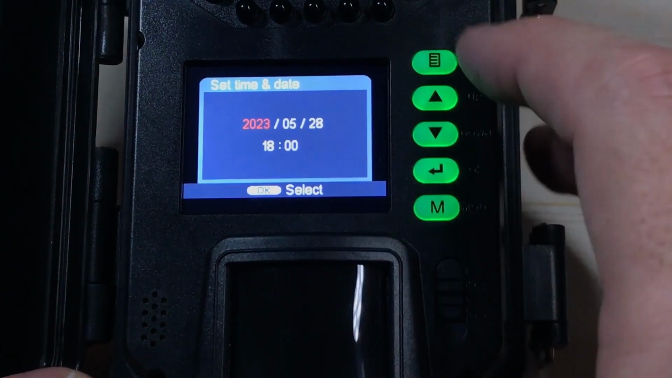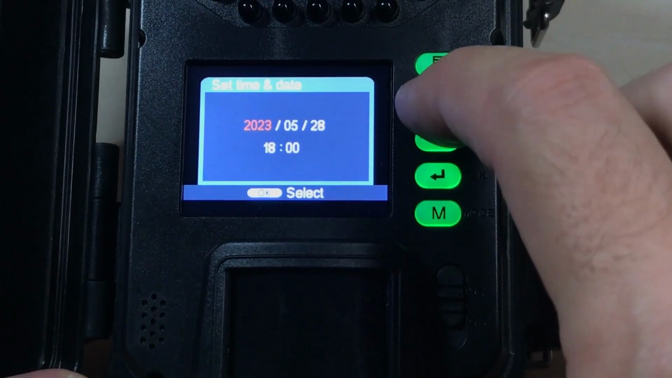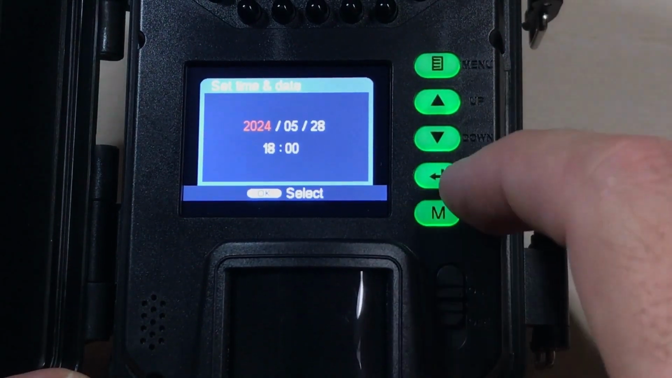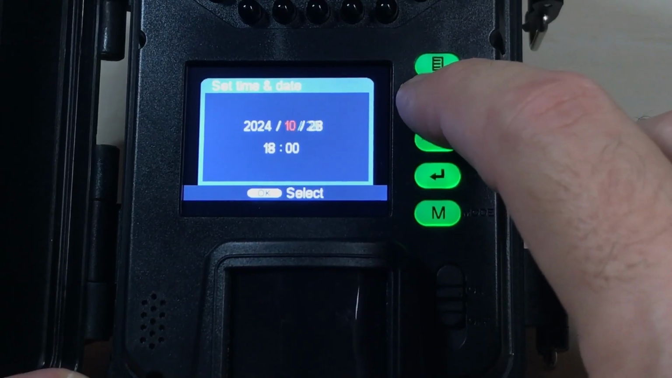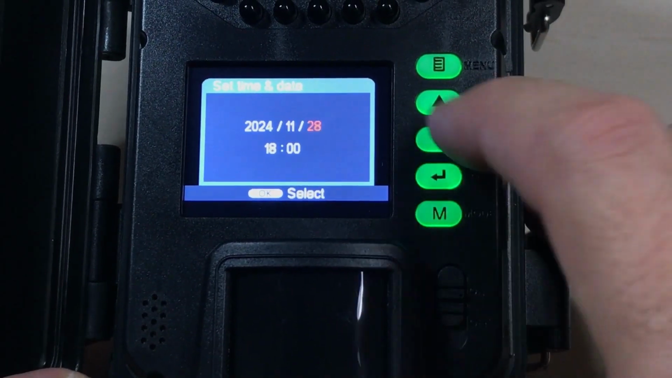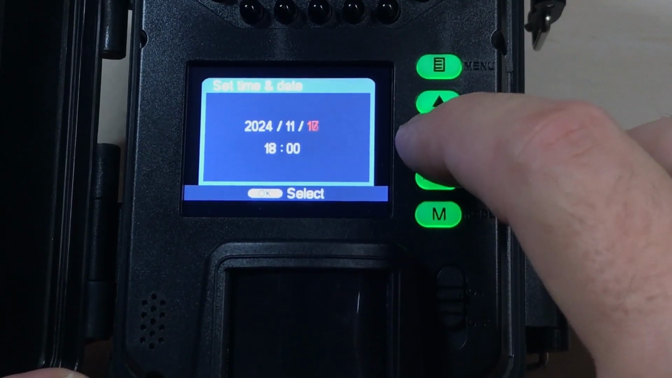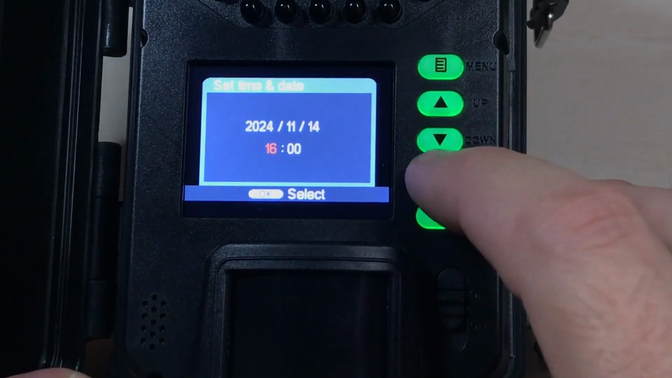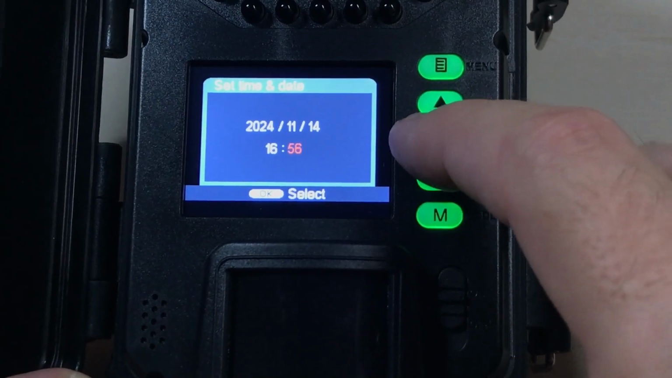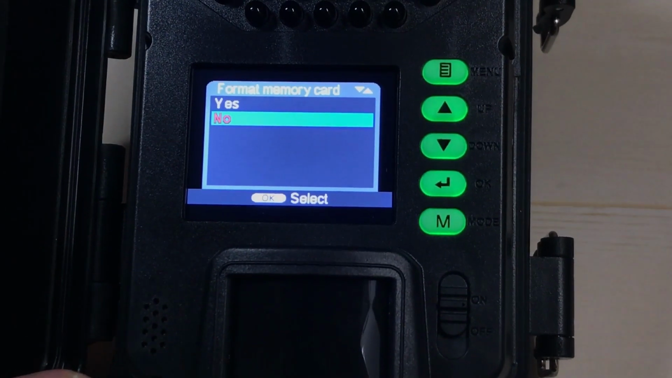Next thing it's going to do is ask us to set our date. Again, the red value is the one that you're changing. So I'm going to go ahead and just set my date. Once I've got it right, press the arrow button. It takes you to your next setting. Again, we're going to use the up or down button. We're going to choose our month. We're going to choose our calendar date. Adjust our time. All right, I'm going to press the arrow button one more time. We've successfully set our time.